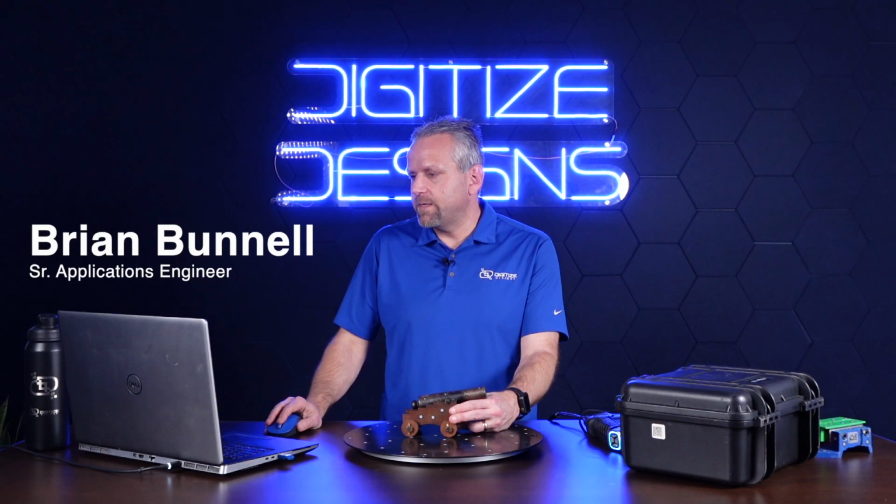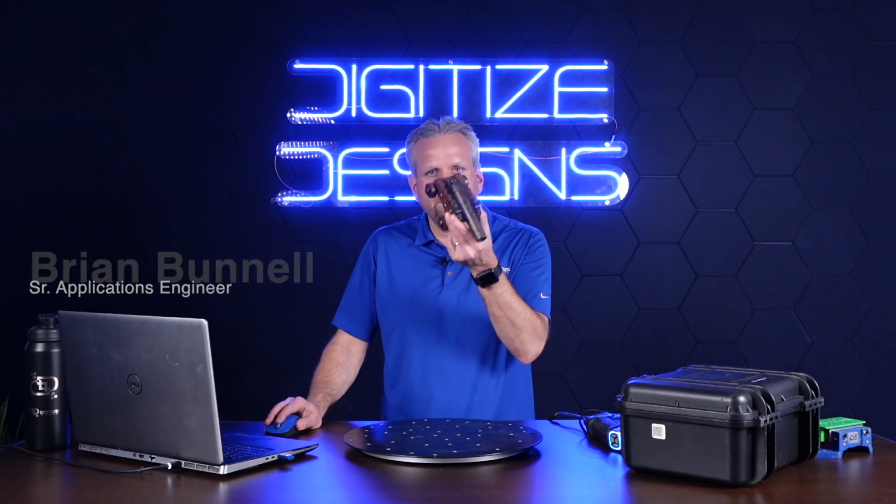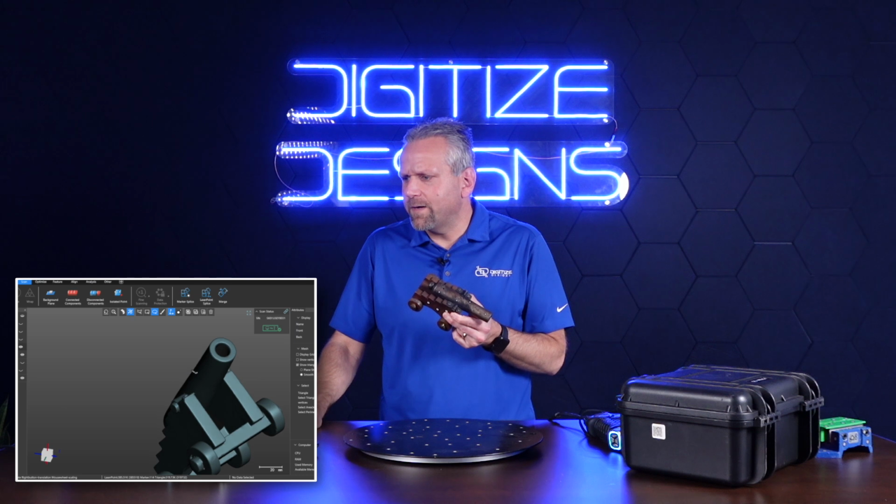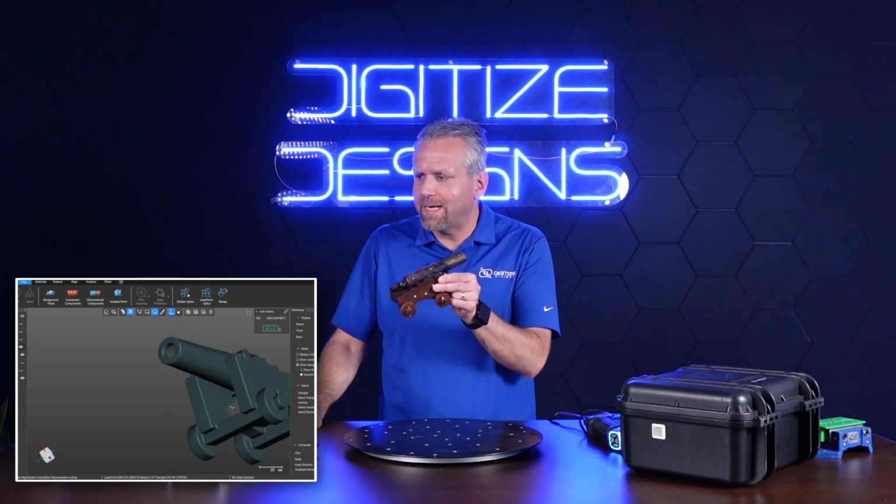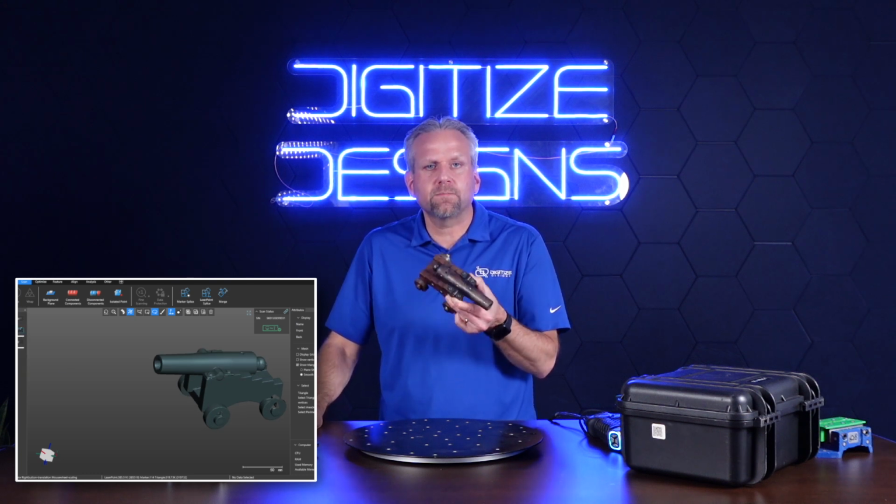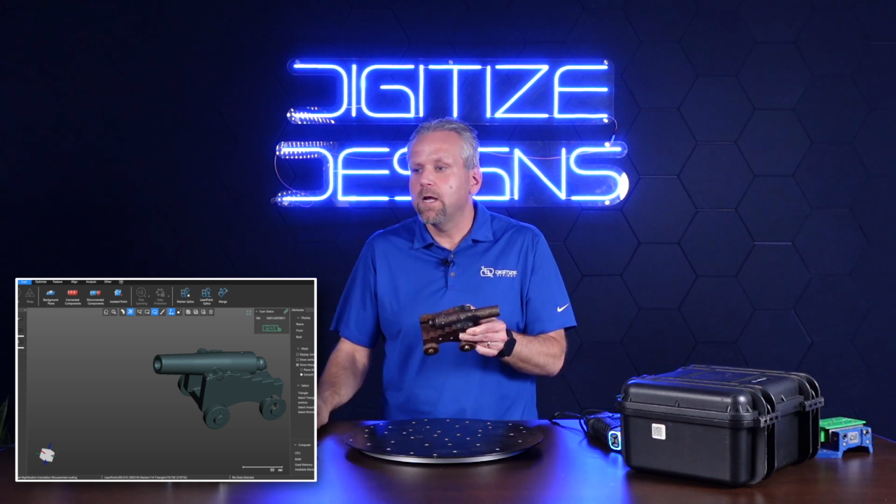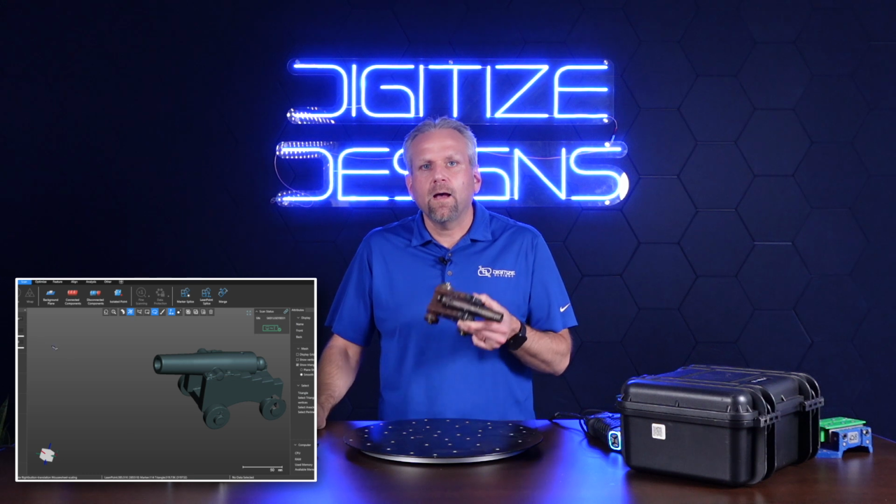So now, as we see on our screen here, we've got the overall scan of the cannon. But inevitably we're going to be missing some pieces of it that we can't scan. I scanned this at a resolution of 0.5 millimeters, which is the maximum length of one of the polygonal sides, basically. So the smaller you make this number, the higher detail you can gather.